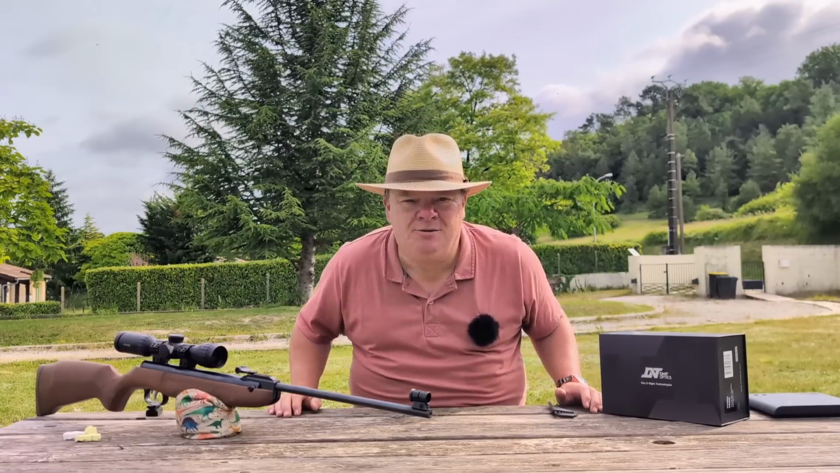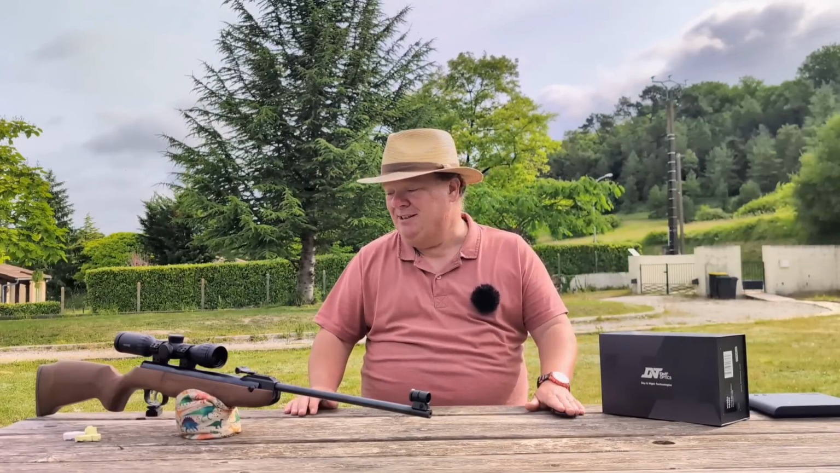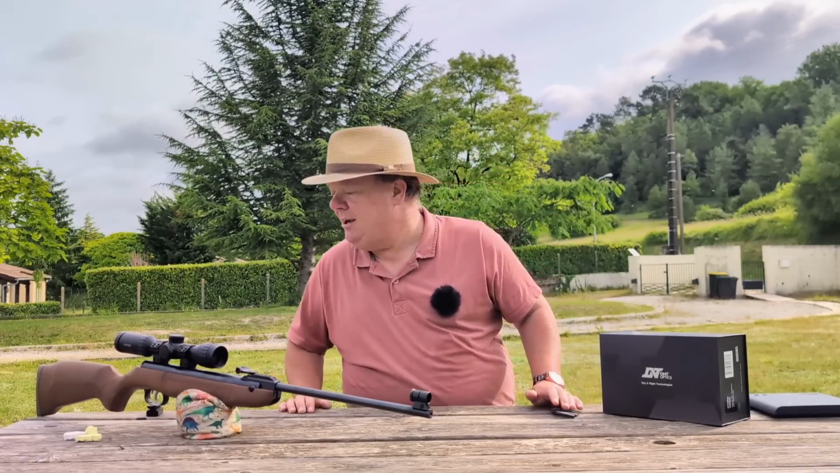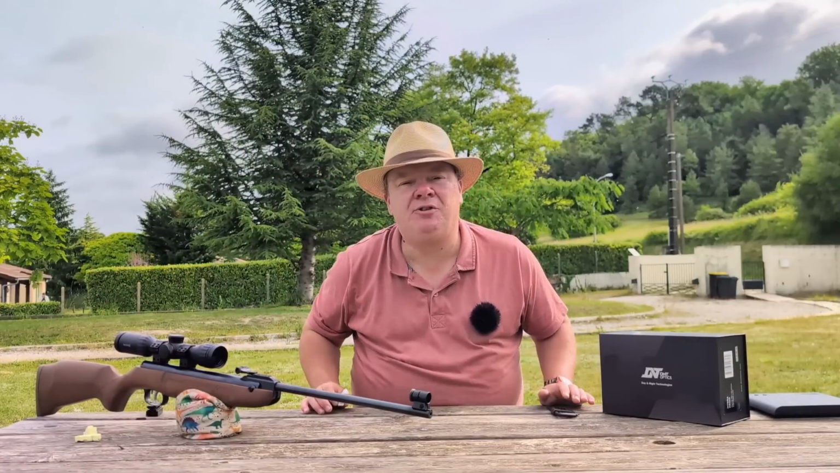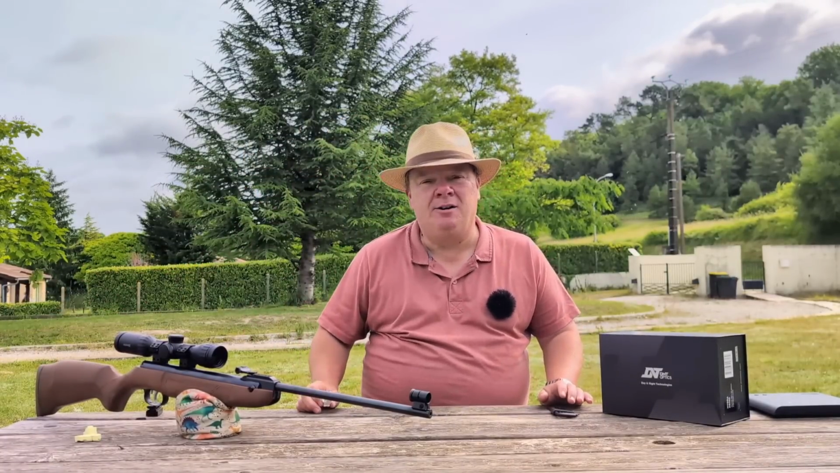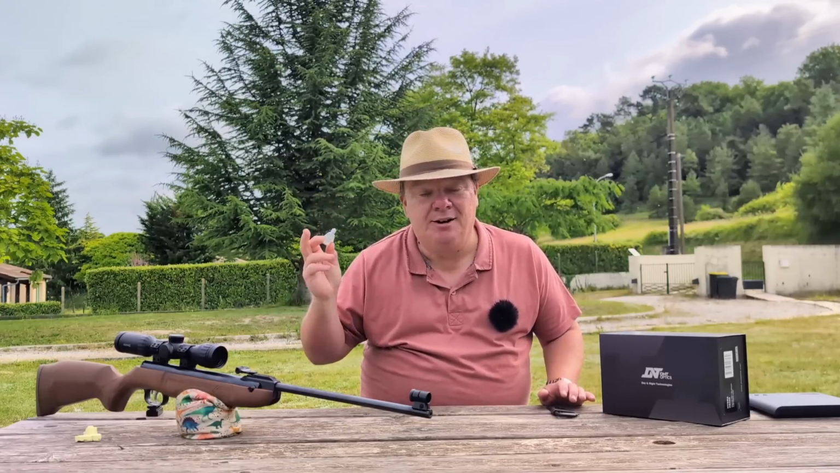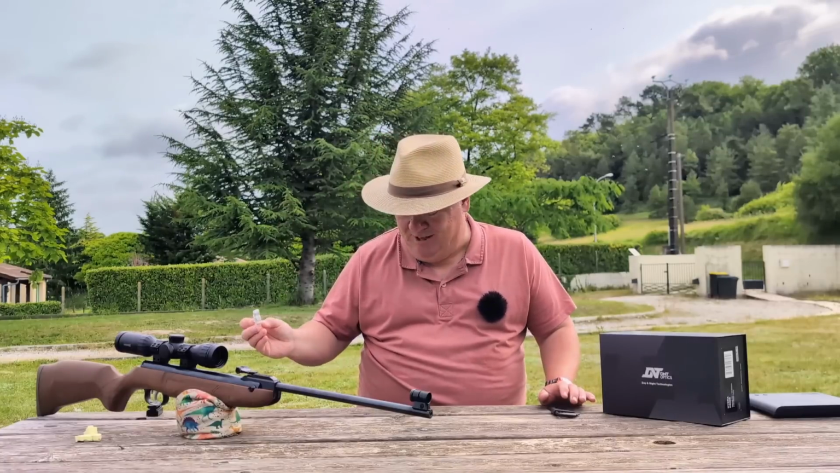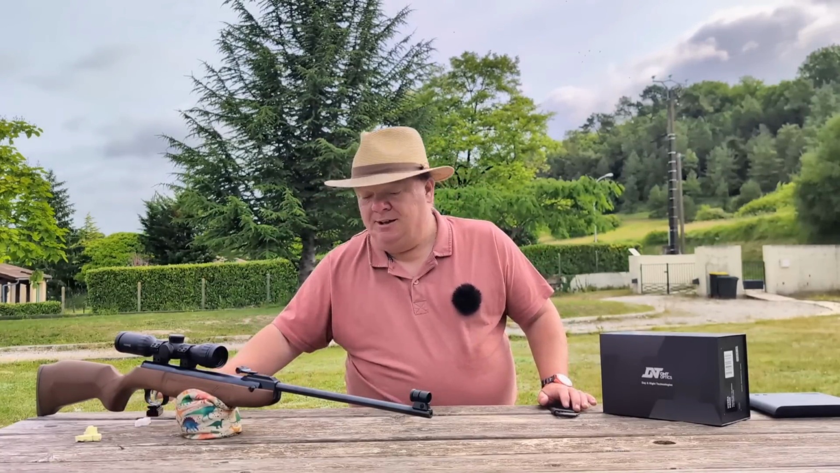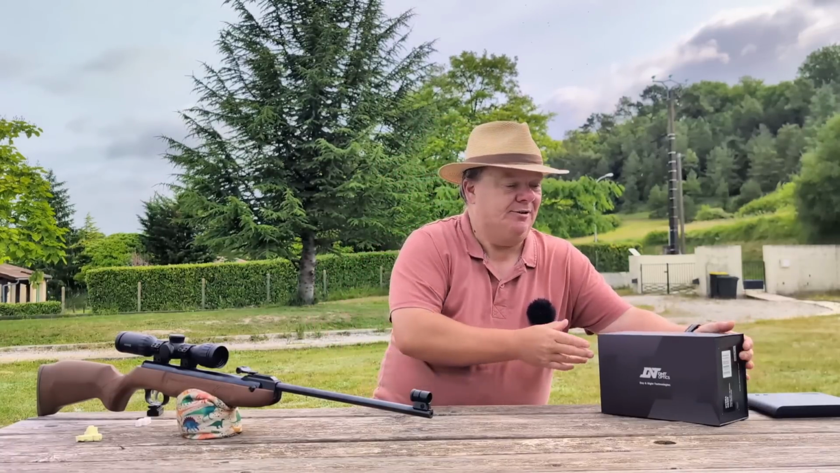People say 9 foot-pounds, that's not very much. It's plenty. It really is plenty. If you saw my Lego Man video from a few weeks ago, you'll have seen in the back garden here from a bench, I was shooting these out to 60 yards with a .22 9 foot-pound HW30. It's an amazing gun.